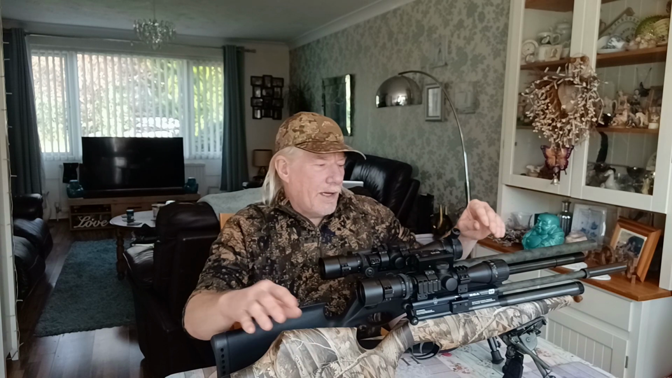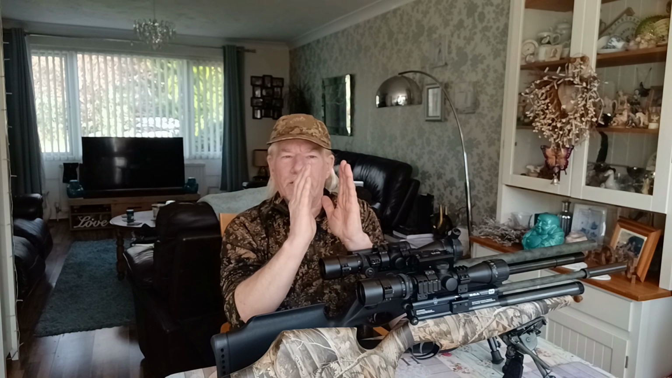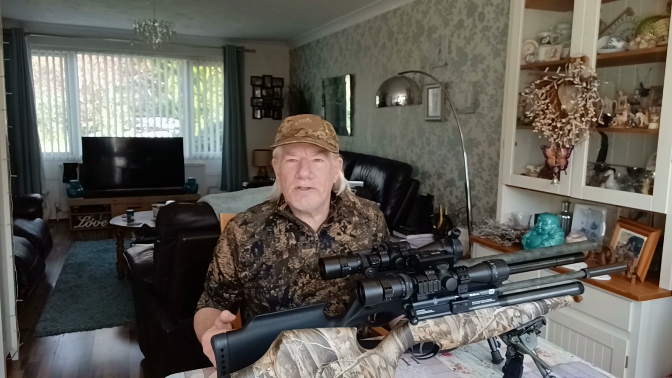With the 22, it's a little bit more forgiving, and you can hit rats anywhere sort of in the last quarter of the head back to the front feet, front legs if you like, and pretty much guarantee a kill shot. My personal preference, I will shoot with either, but I think on balance I'll go with the Ultra.